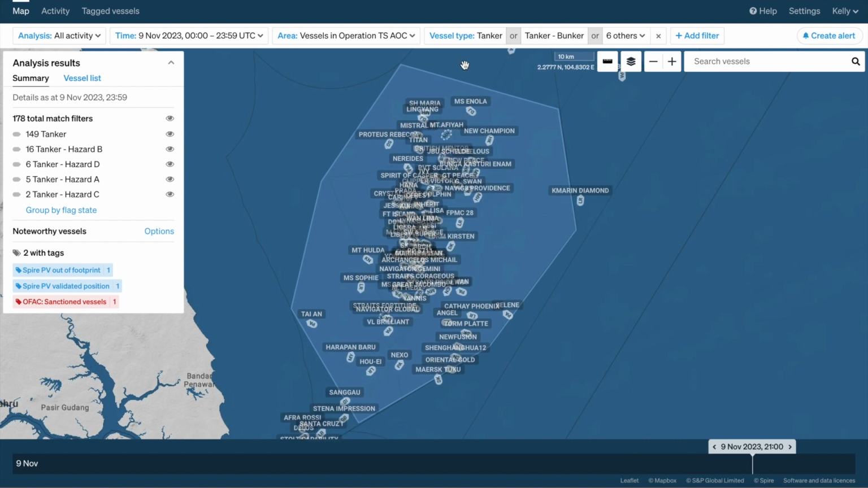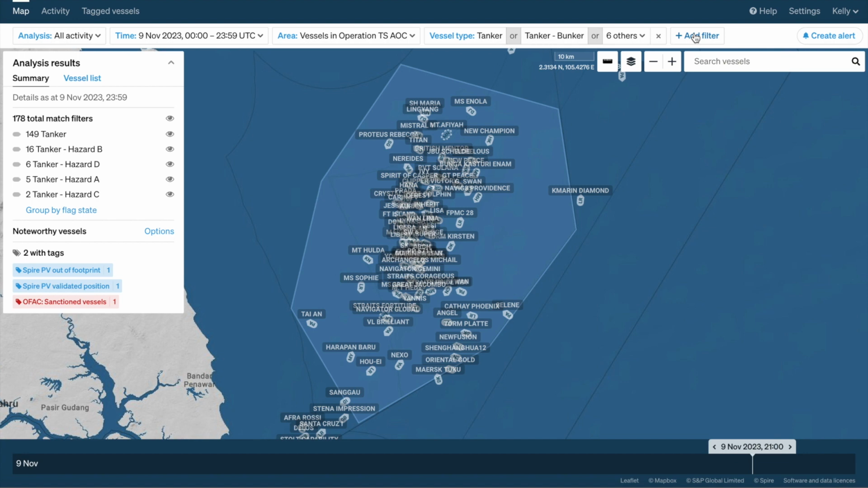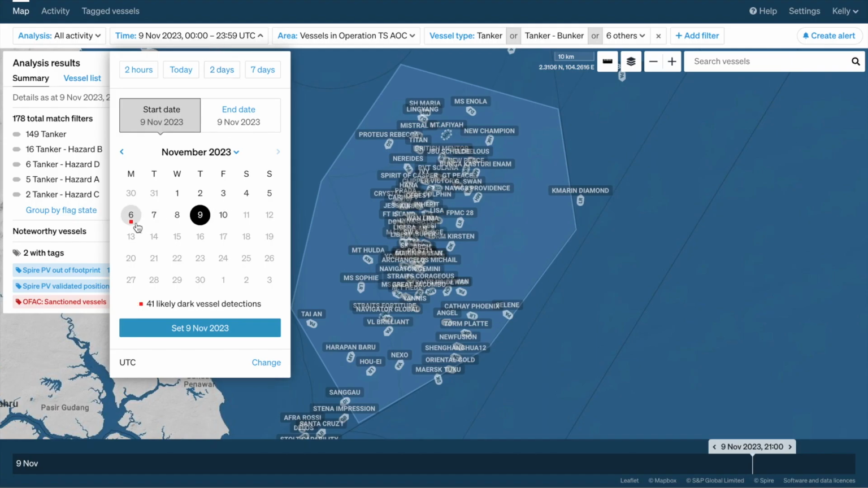If you did want to have a look a bit more into how we had been filtering the area to look for vessels of interest, you might want to check out part 1 of the 6th of November update, which is available in our YouTube playlist for Operation TS. And in that video, we mentioned how Charlie Brown tweeted on X about 6 ship-to-ship transfers occurring in the area. And we're going to take a bit of time exploring those in more detail in this video.